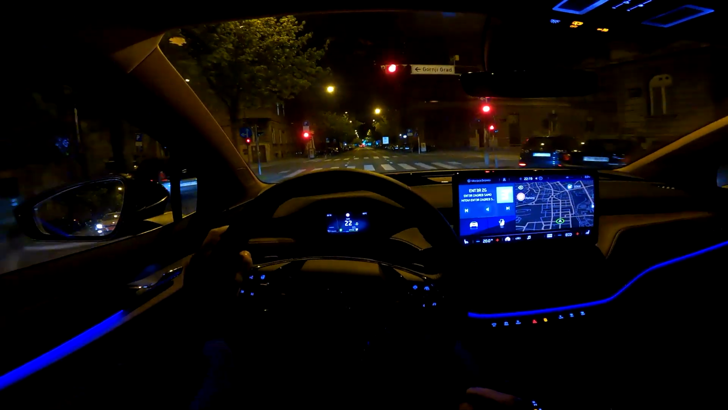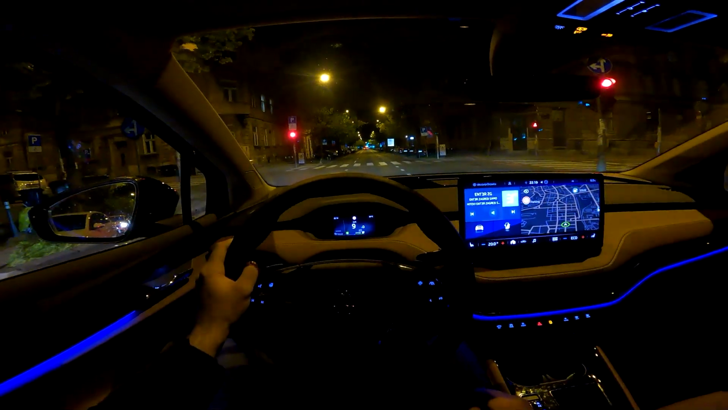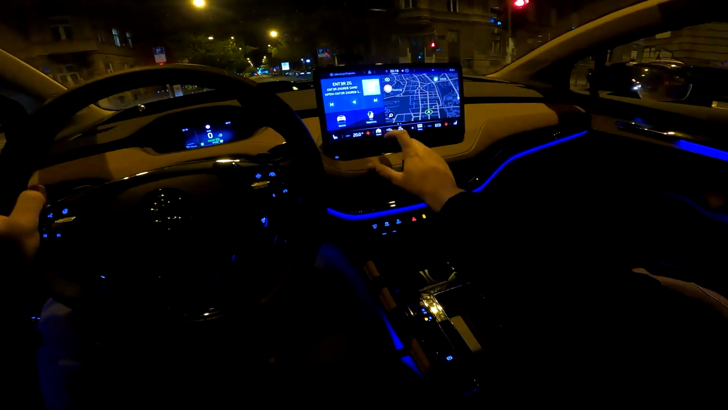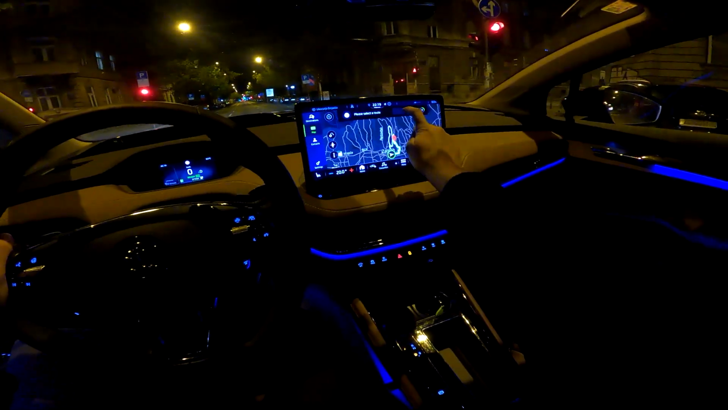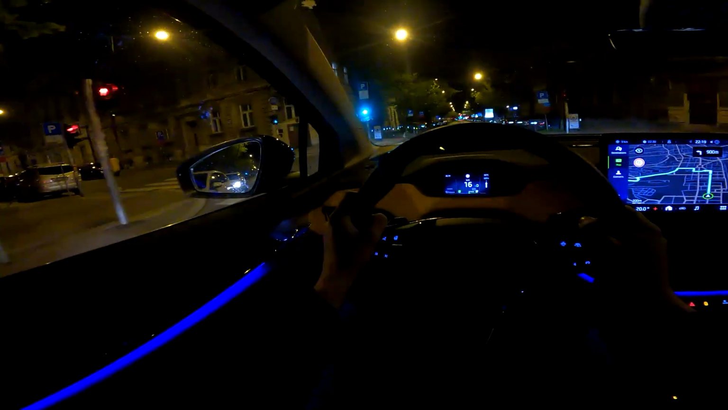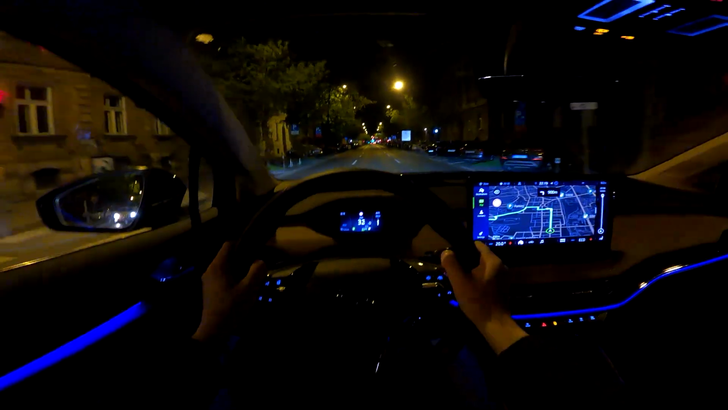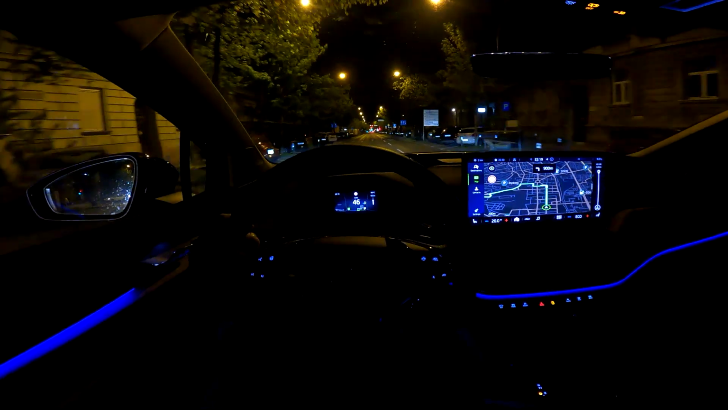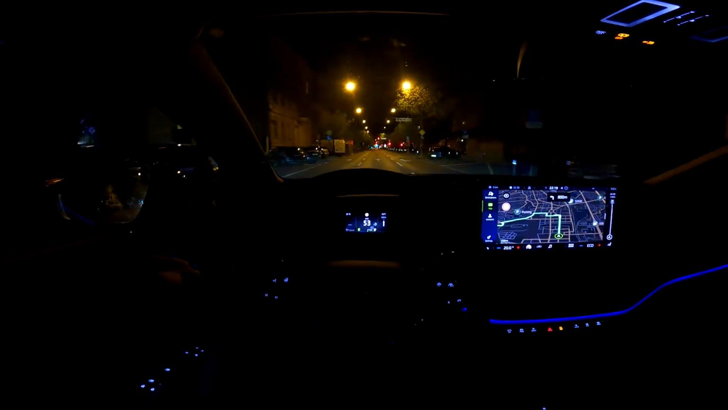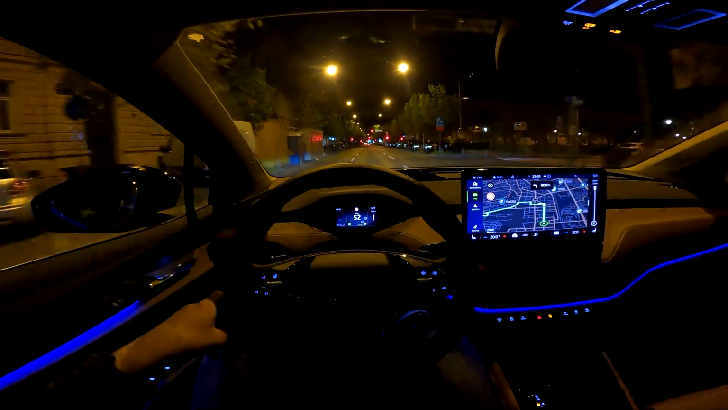So now let's actually turn on the navigation and show you the augmented reality. So now we have navigation here, but I also have it in the head-up display.